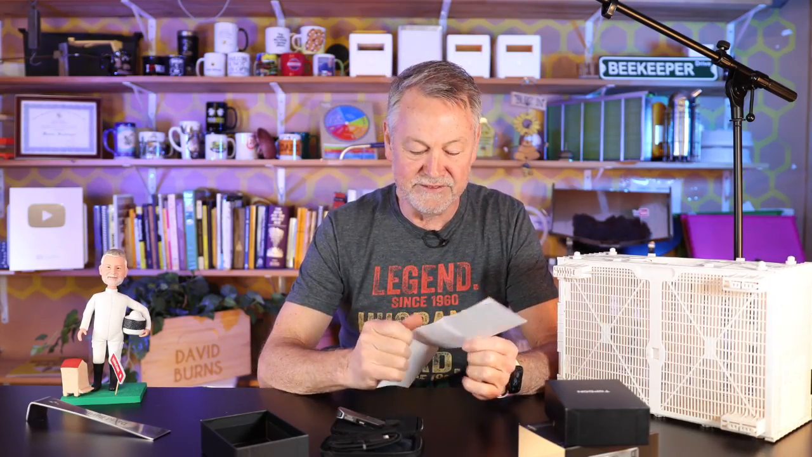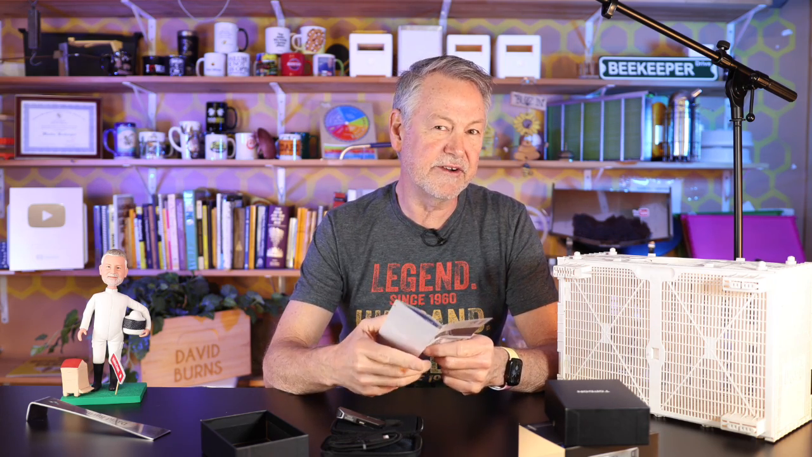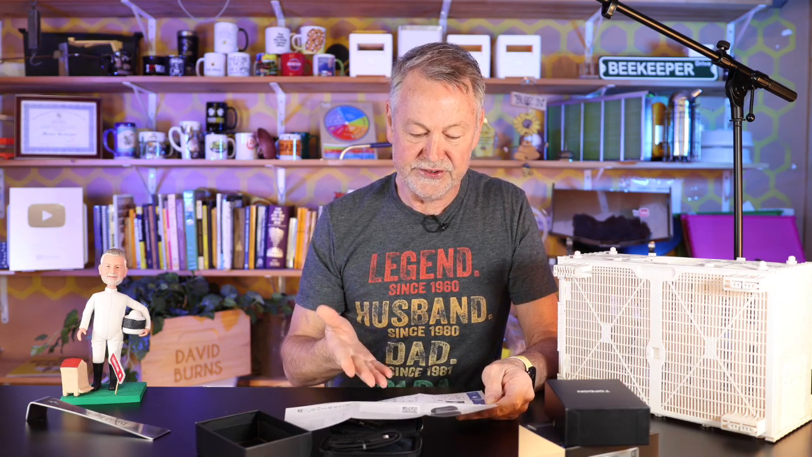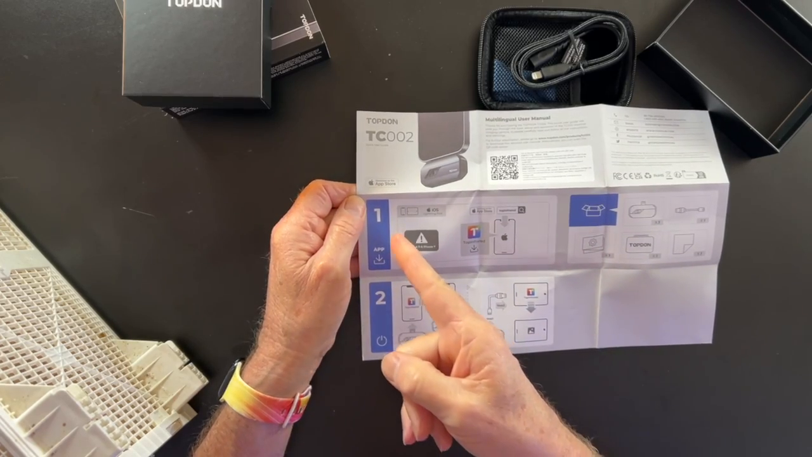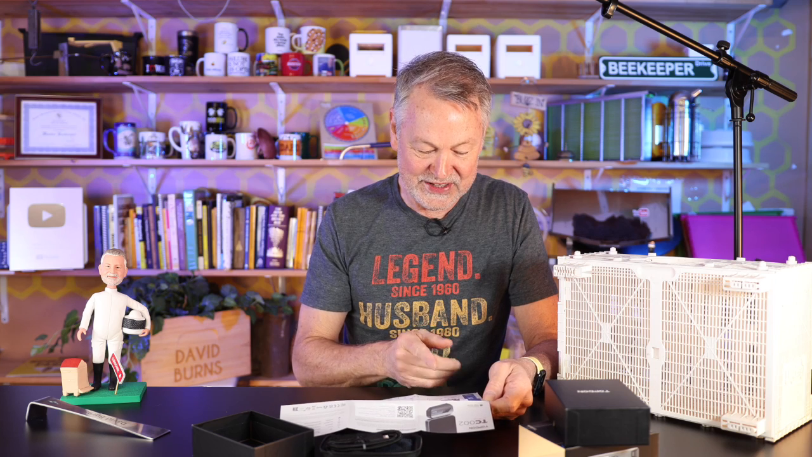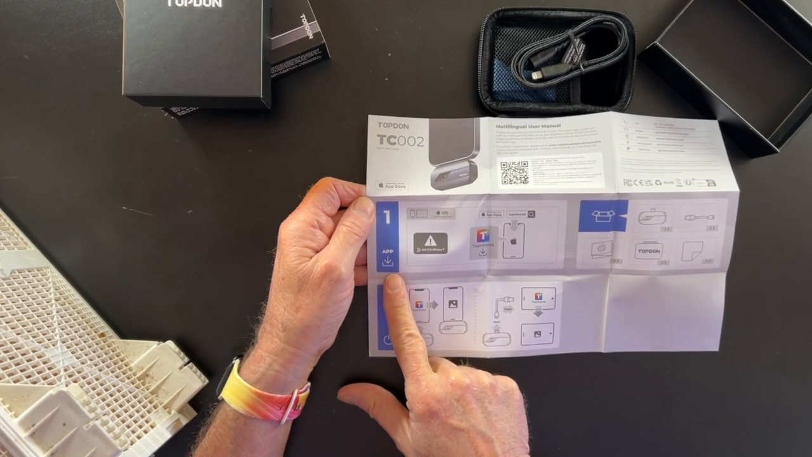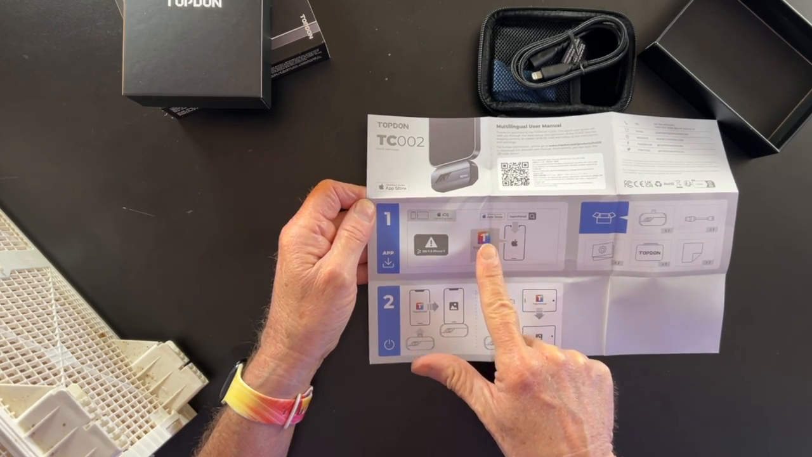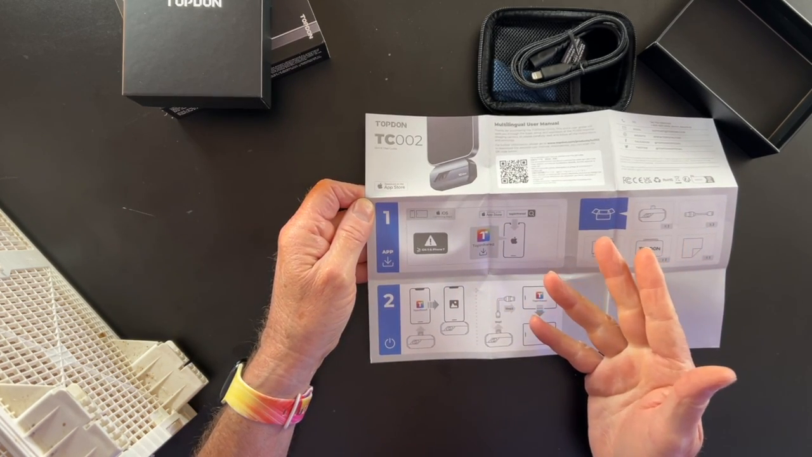I tell you, I buy a lot of things and they come with instructions. But by the time I try to figure the instructions out and read them, sometimes it's not the best of instructions. But I'm kind of a tactile learner, and I like the instructions here because it's got a big number 1 and a picture and not a lot of words. That's perfect for me. Okay, so number 1, a little arrow means to download the app. It says you can get it off the Apple Store or the Android store.